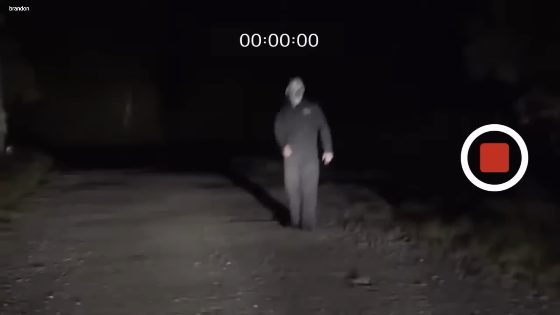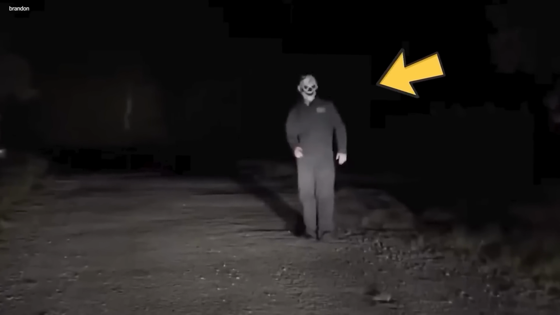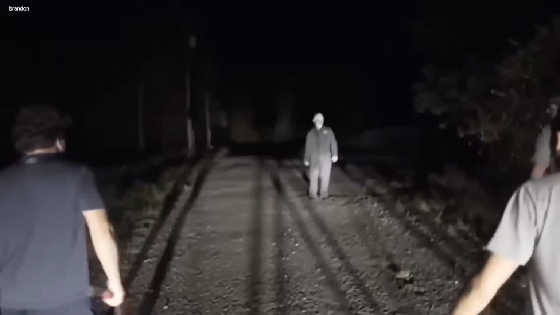A shovel. The camera caught a mysterious sight. It was a very creepy and rare clip. On a dark night, a clown was spotted on a road. He was terrified or frightened by some people. There were some people that were coming toward him.